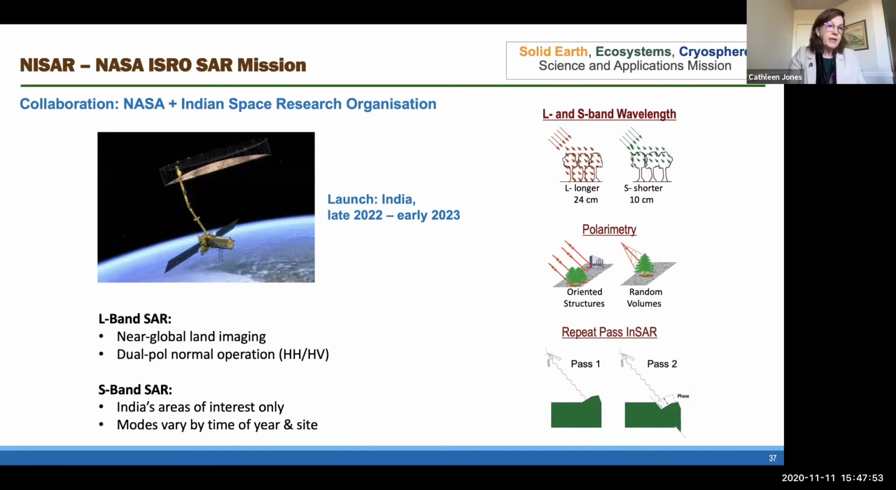NASA provides the L-band SAR, and ISRO provides the S-band SAR. The L-band SAR is used for near global land imaging. It will have dual-pole operation over land. And the S-band SAR will be mainly imaging India's areas of interest, which is Southeast Asia and Antarctica and some of the North polar ice fields, but certainly not everywhere.